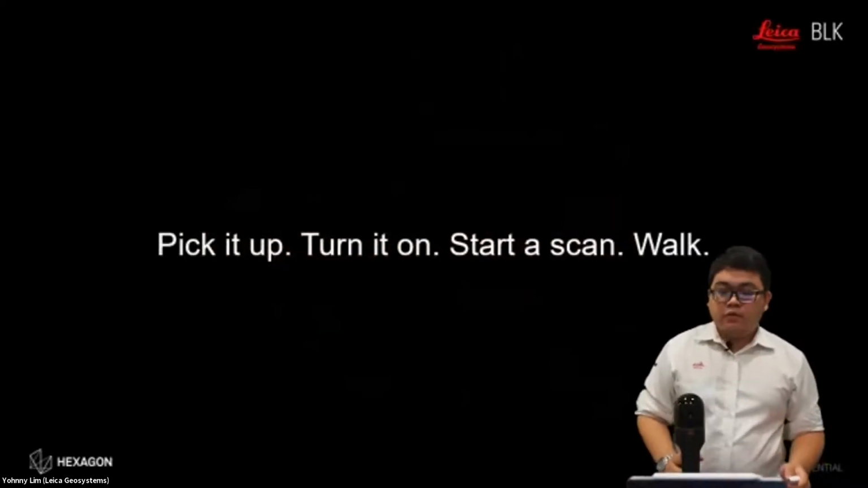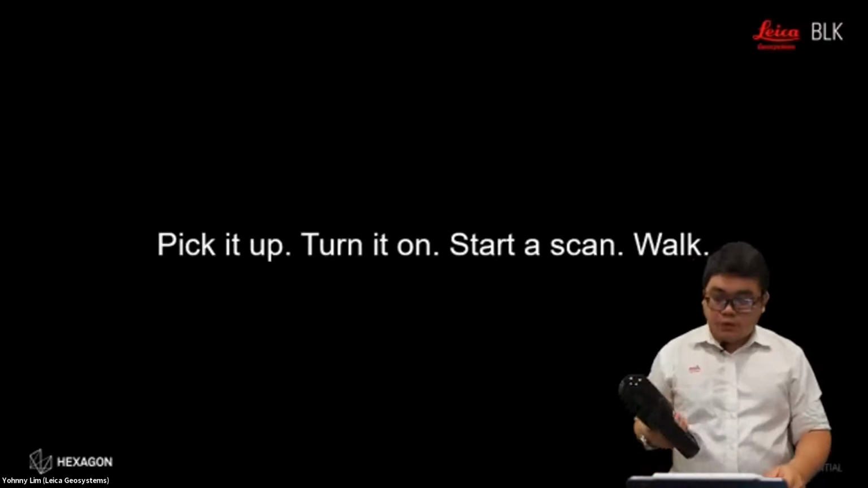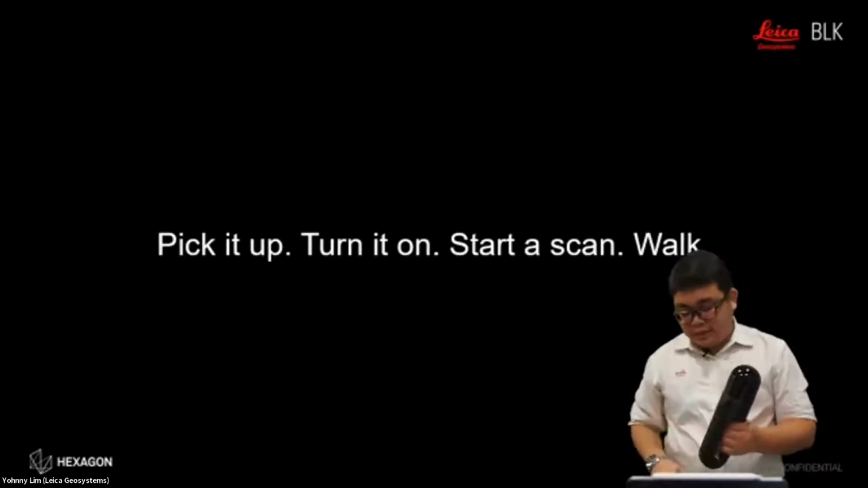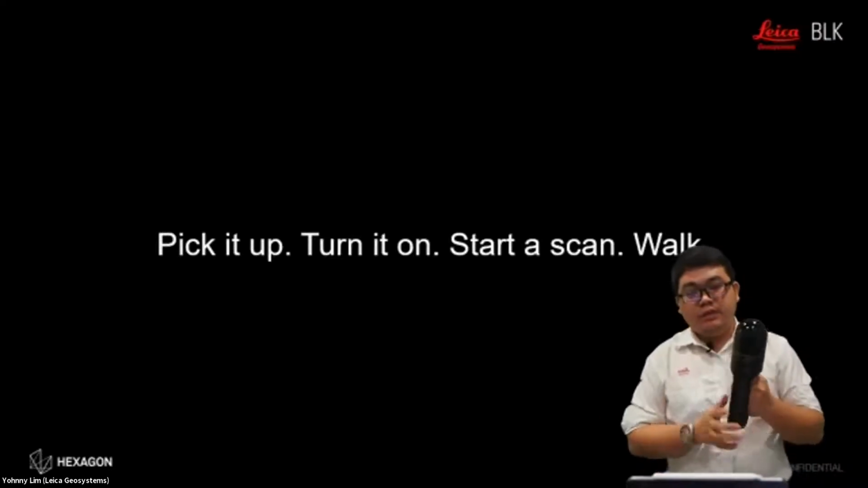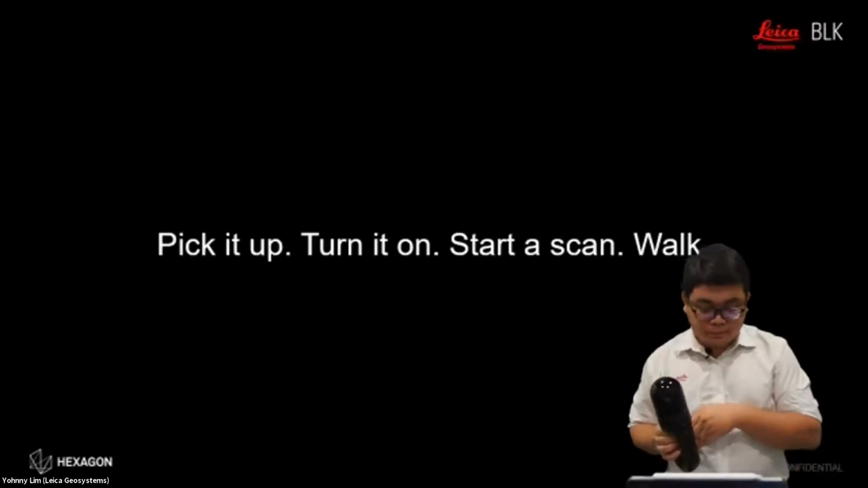Okay, so it is very simple to operate. The BLK Go is very straightforward. There's only one button. You just pick it up, start a scan, and then you just walk, and it will capture everything for you.